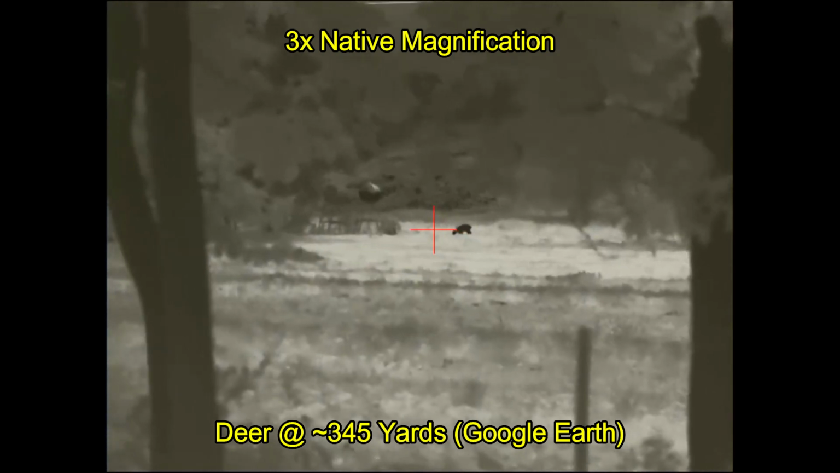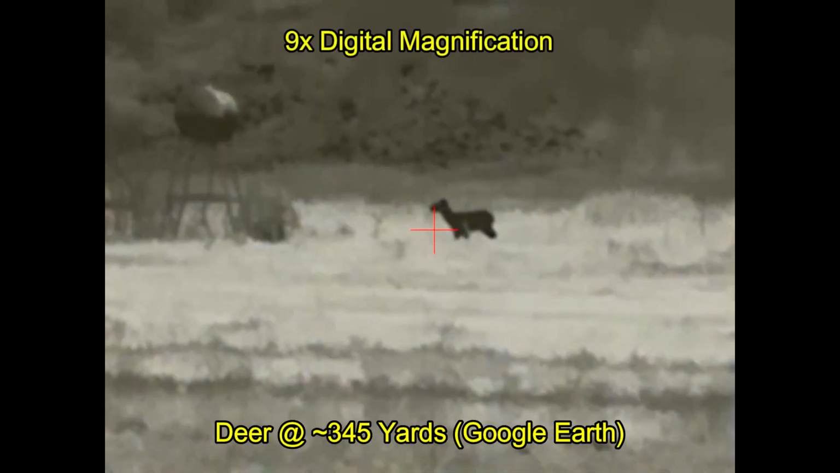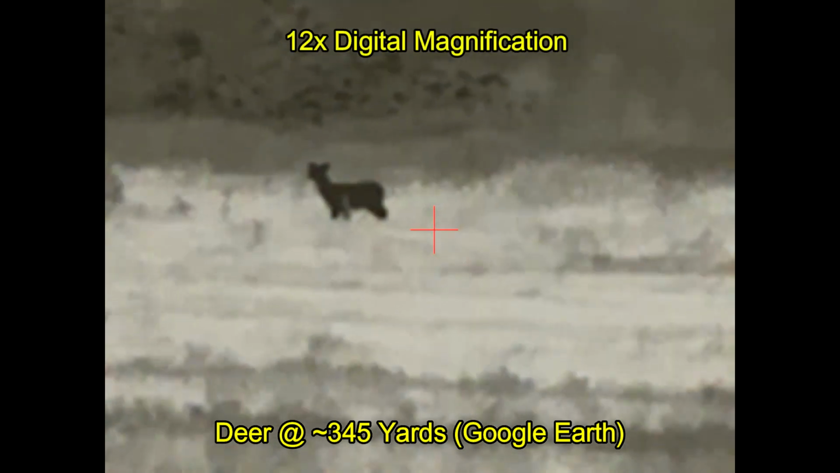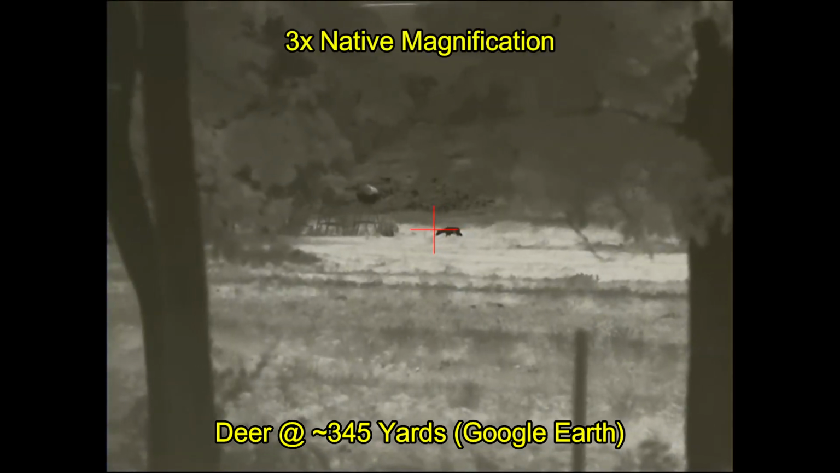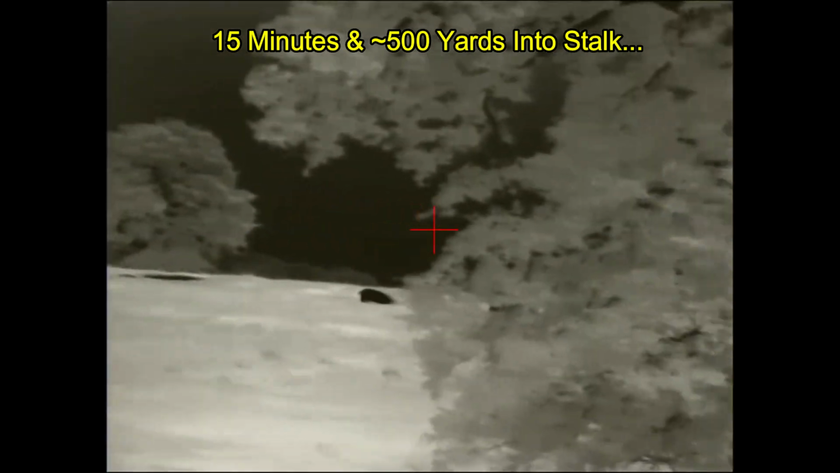There I'm manually focusing the Super Yoter. Now zooming in. I don't usually hunt this far, but with a stable platform, I could hunt at this distance with that sight picture. Eventually I did spy a hog on this property, and after about a 500-yard blind stalk,